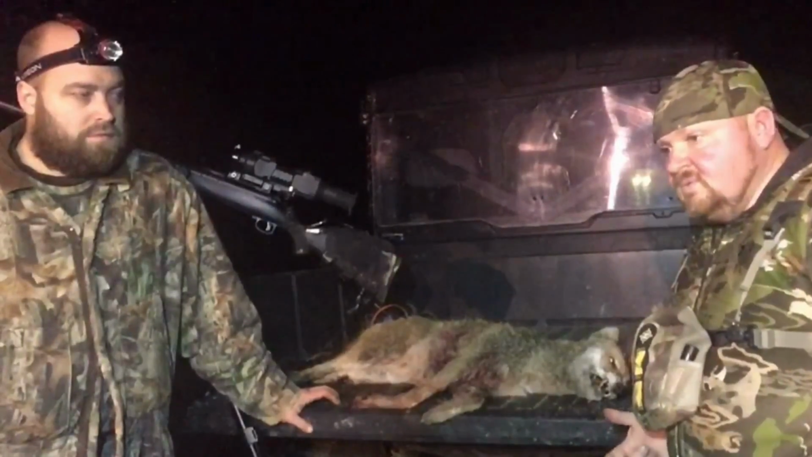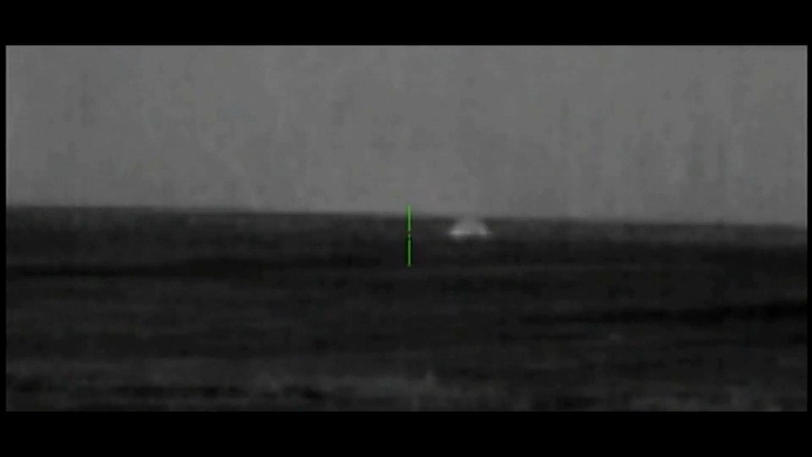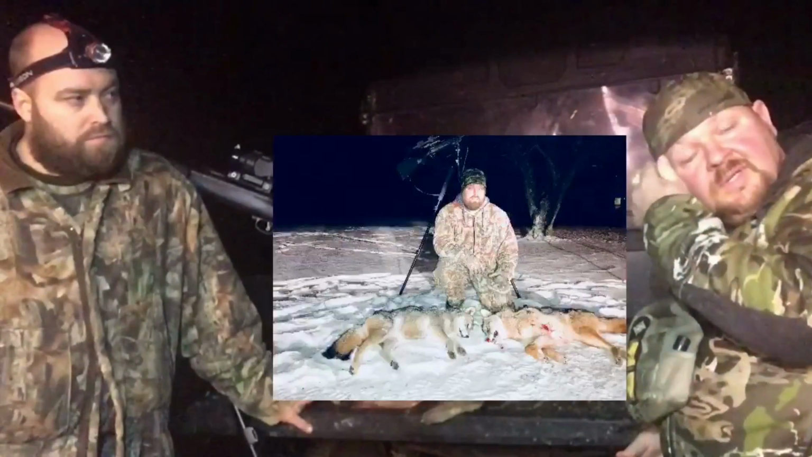What was it, 2-3 days ago, he shot one at 255 yards. And made another shot 300 plus.